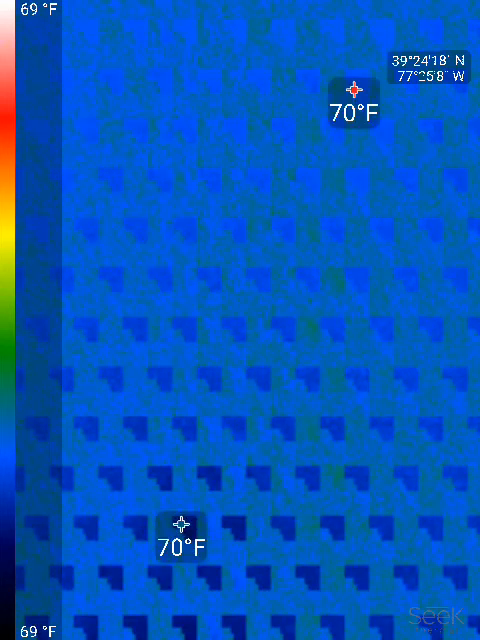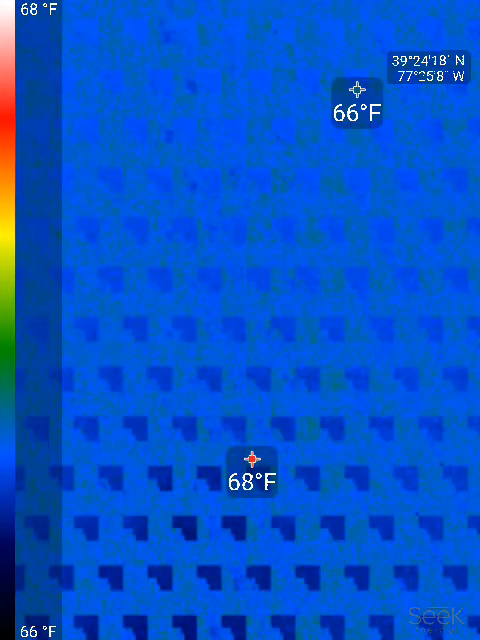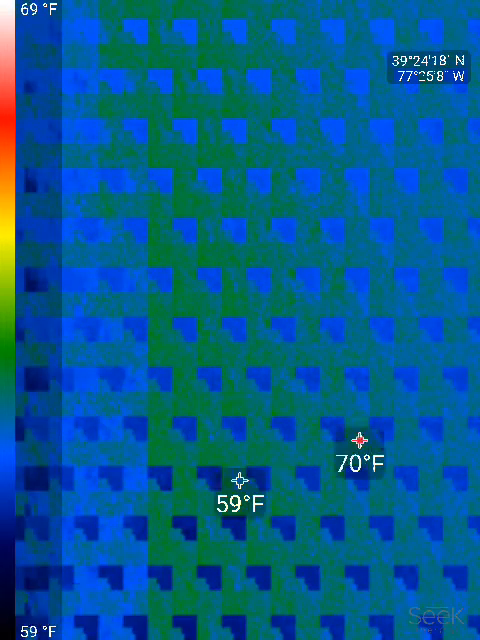One thing with this house is the return air vents are all low on the upstairs. So this is the return air vent itself. You're seeing 66, 68 degrees on the vent. So 66, 68 degrees at the floor, 73 at the thermostat, and 104 degrees at the attic access. So there's a big difference in where you're at as far as height.